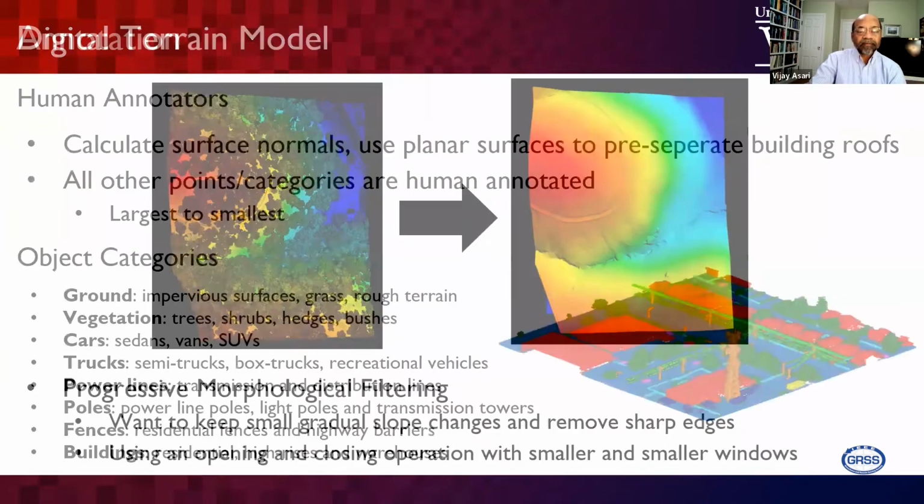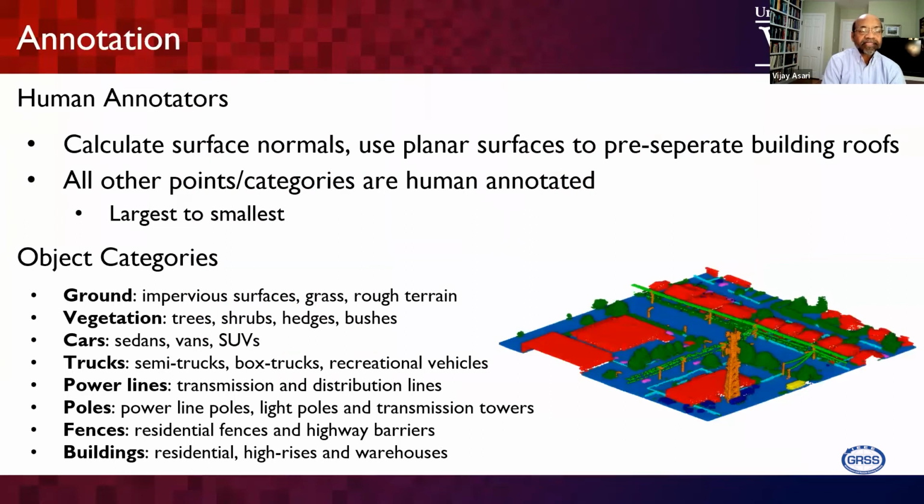For the annotation strategy, all 500 million points were manually annotated. We used the surface normal concept for pre-estimating the surface areas, and from there moved to the different categories of objects.